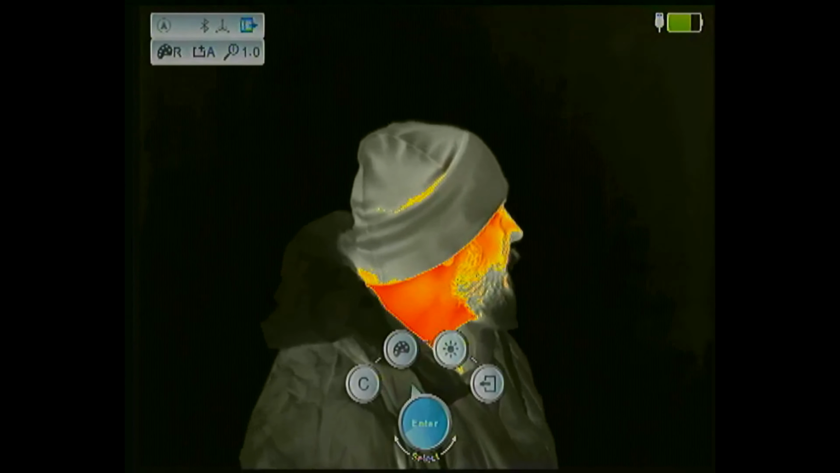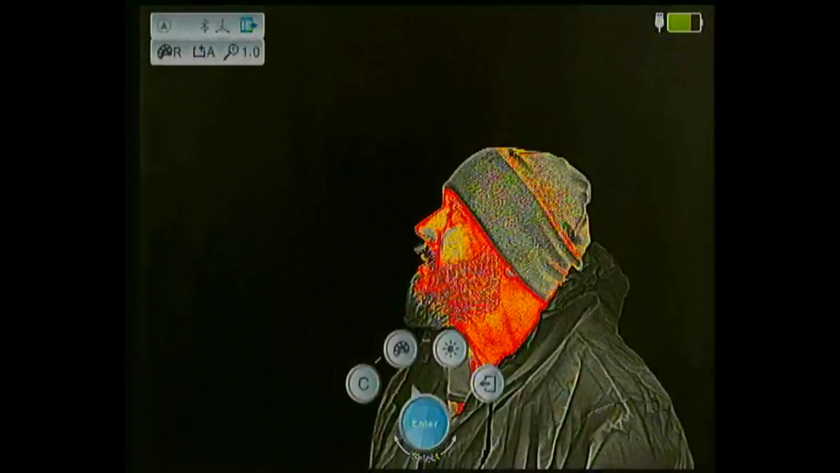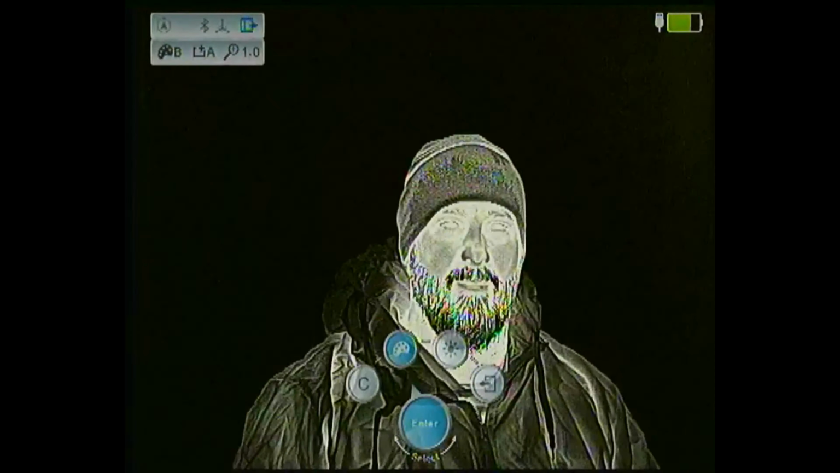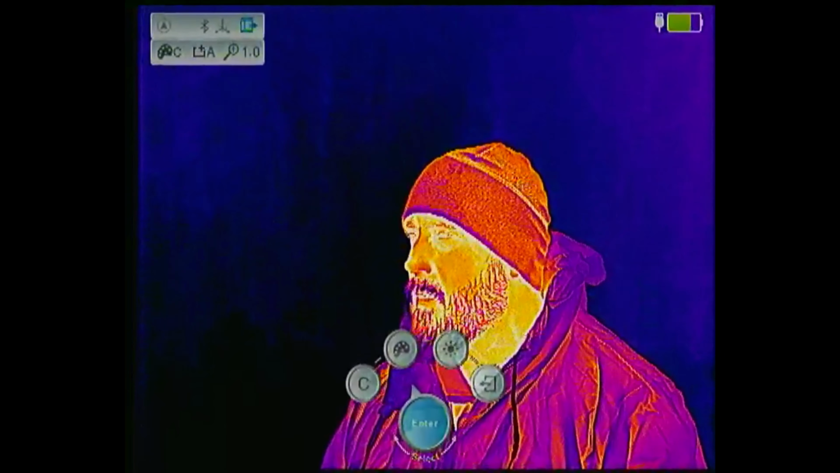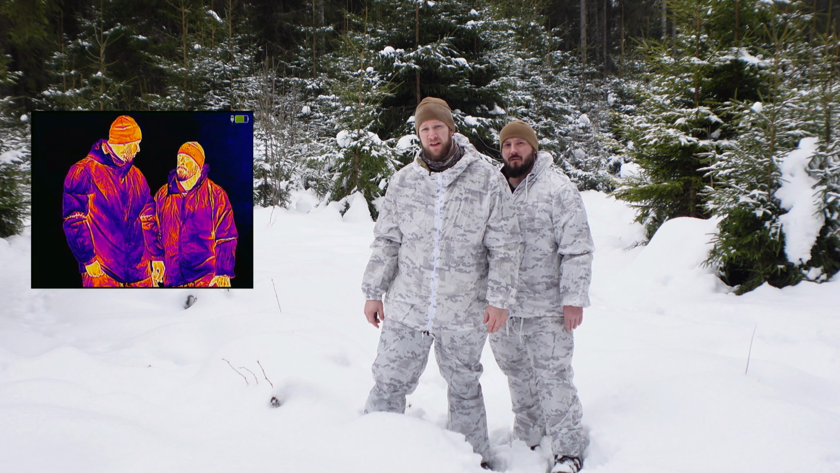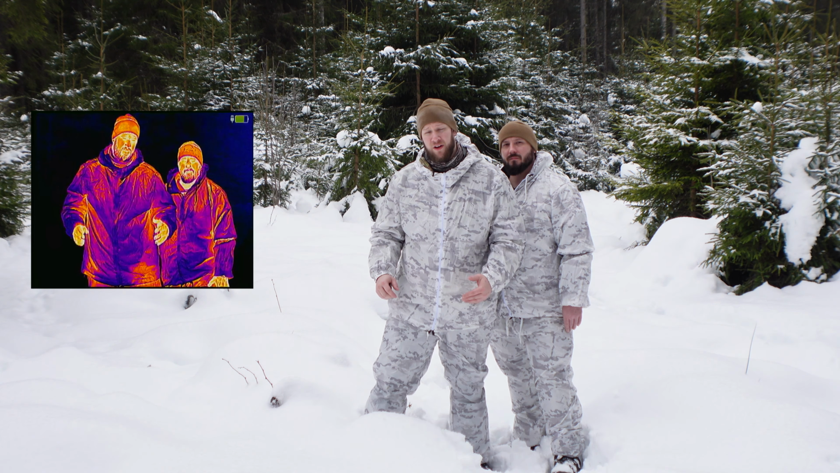And here are some close images. And again, it's not the real quality of the unit. The quality of the unit is better in real life. This is captured from the video output of the unit. You have 50% less quality through the video cable. It's the only con of the unit.